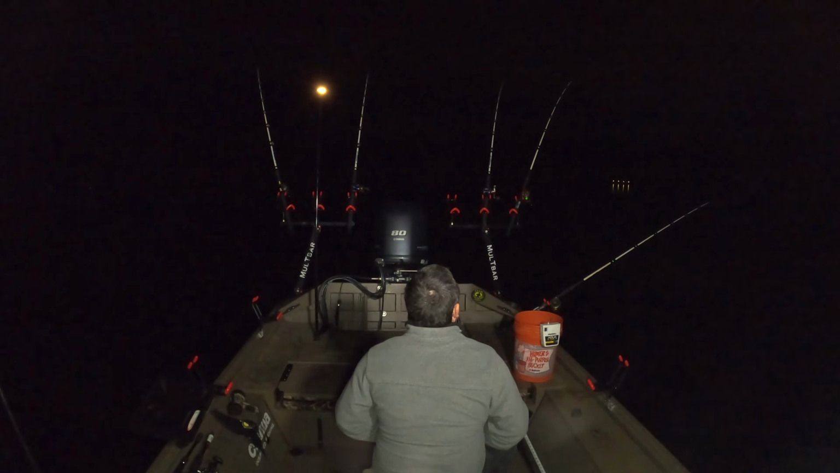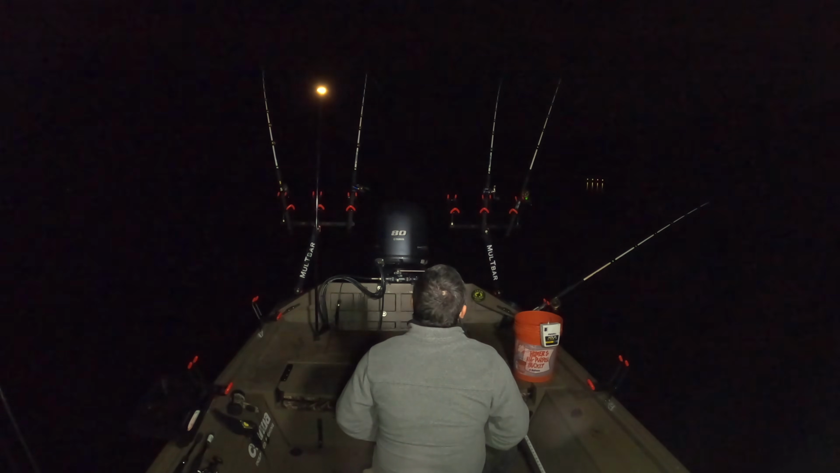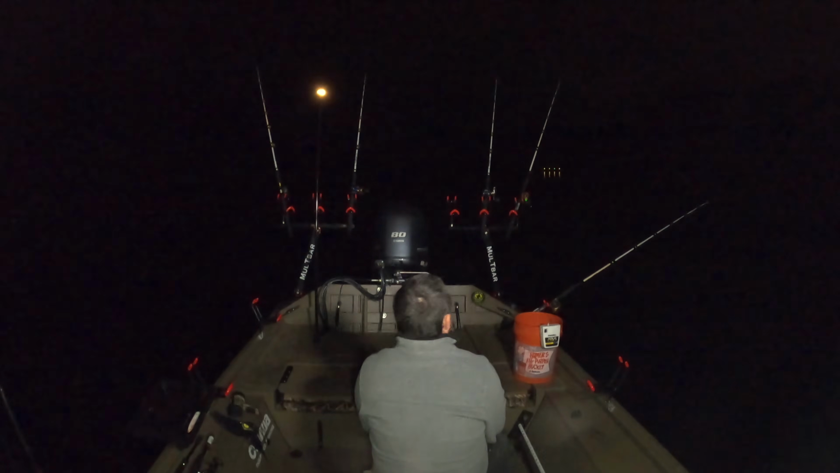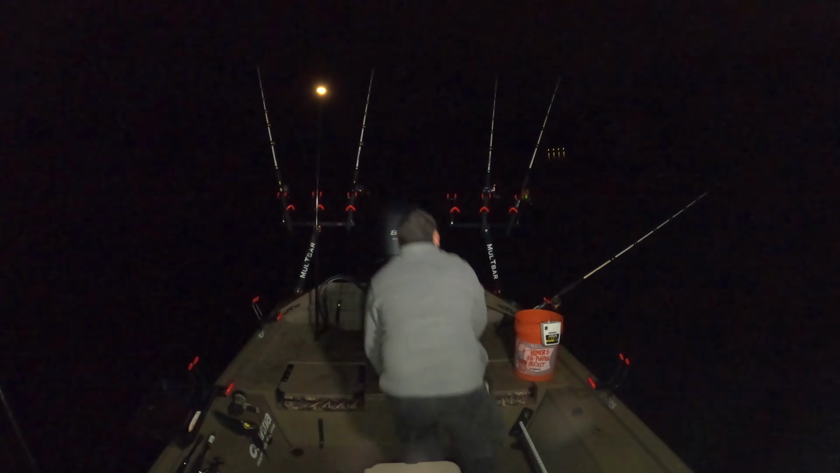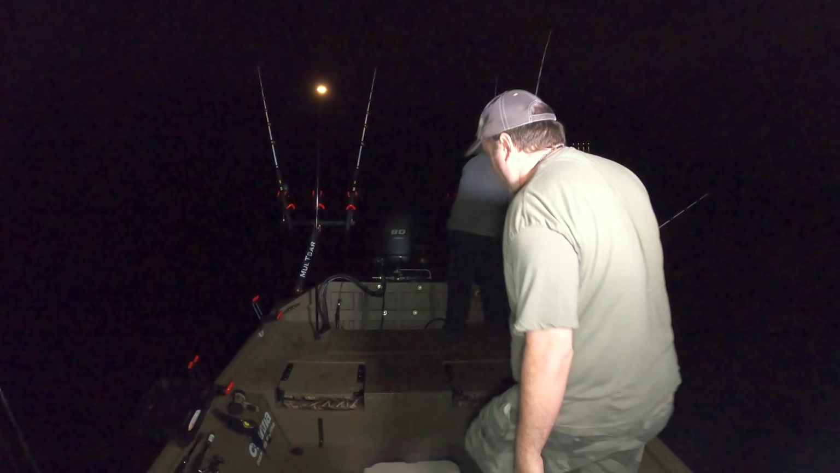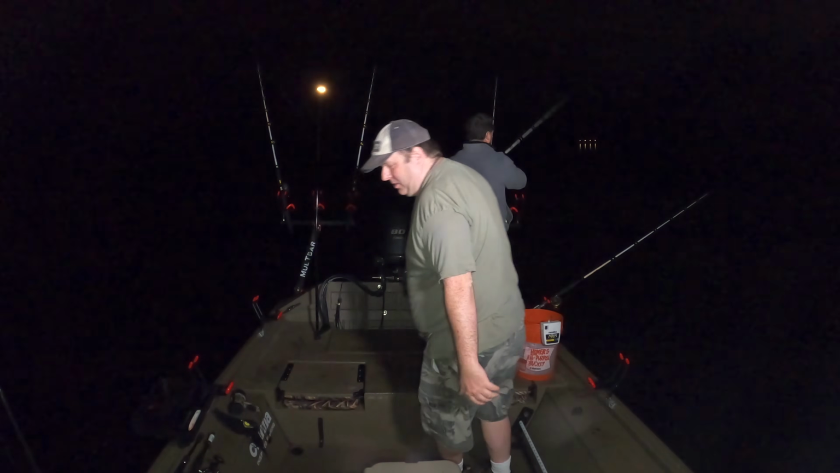Well, the wind and the trolling motor has us all messed up at this spot. I did see a bunch of fish on the sonar. We may try drifting this if this keeps up. It swung us all the way one direction and then all the way the other direction. Okay, I give up trying to anchor here. Let's try to drift these. The wind is not cooperating.